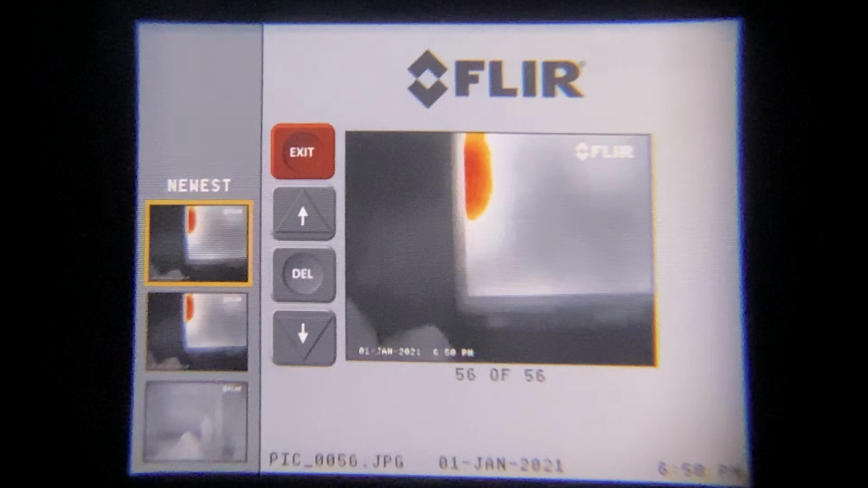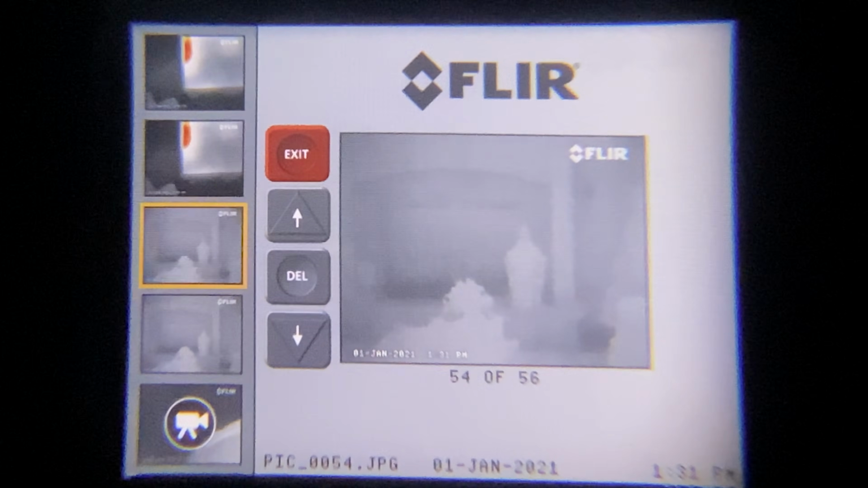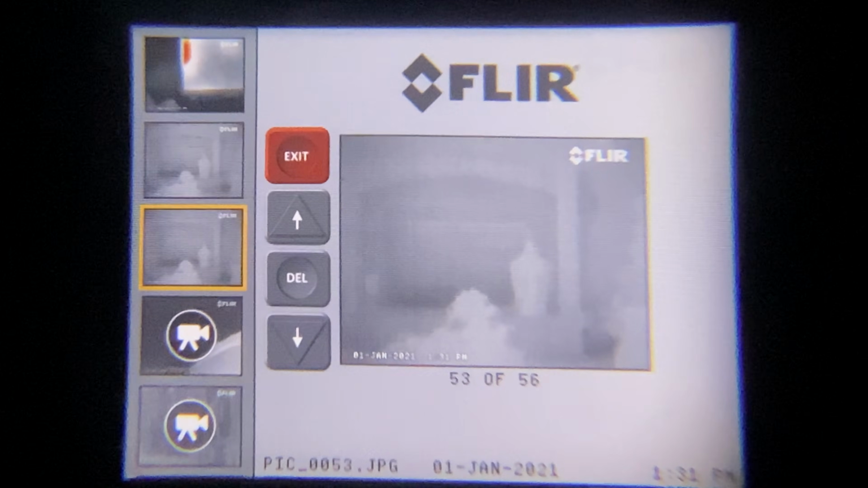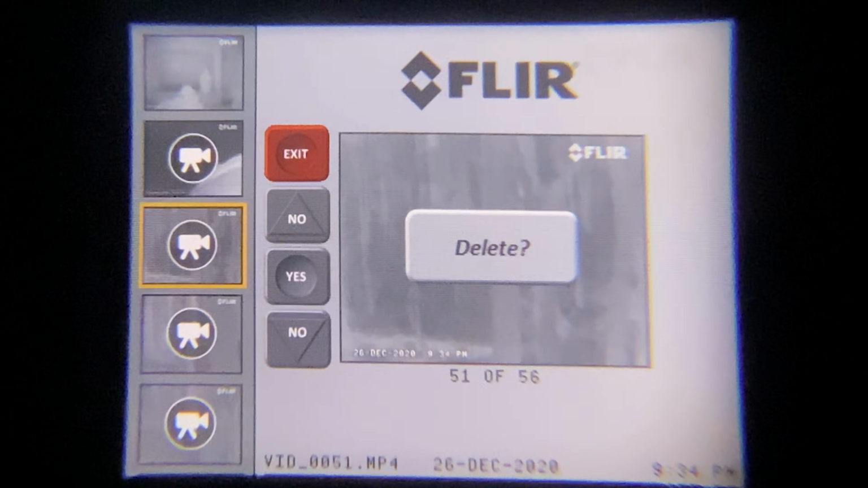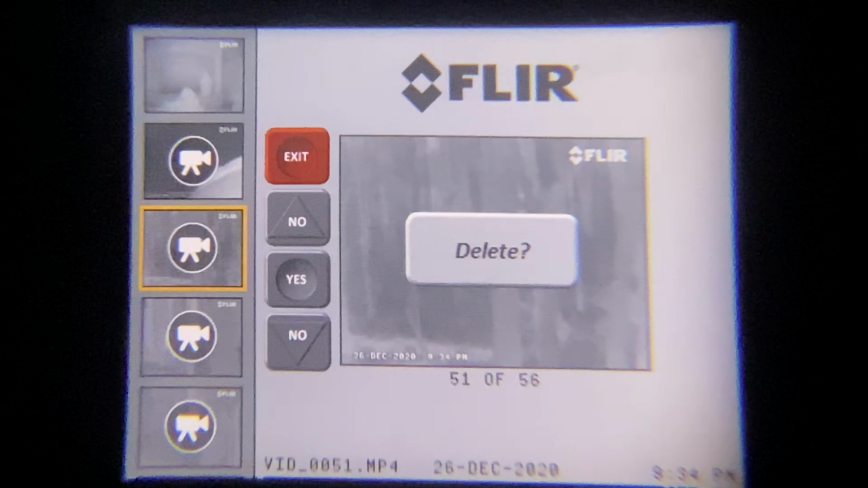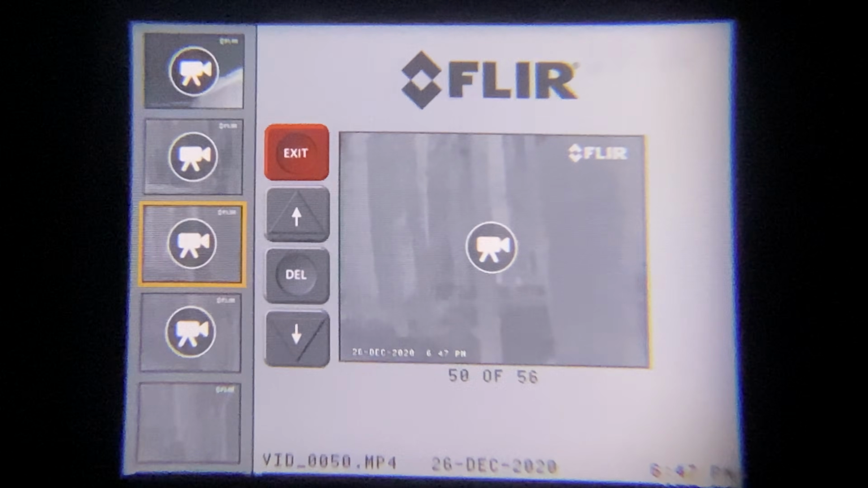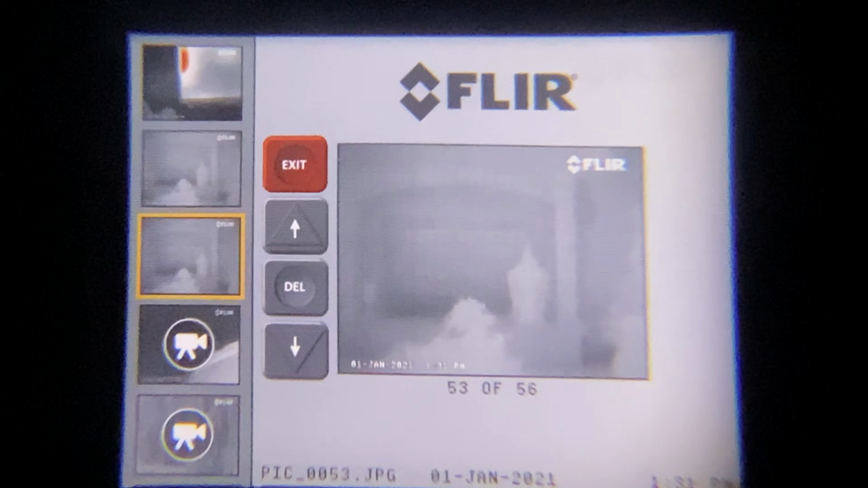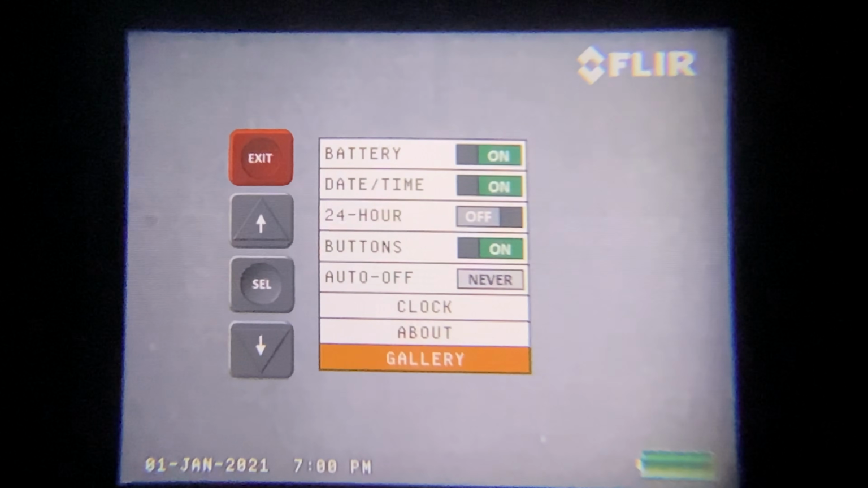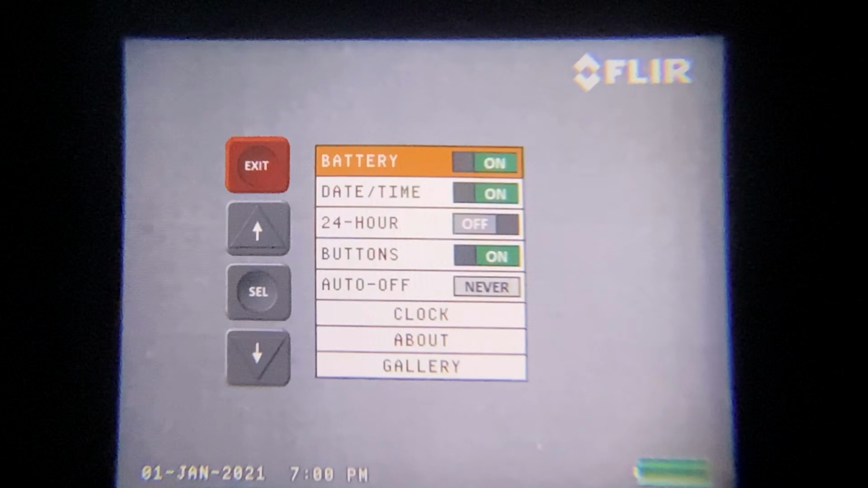One feature in here that I sort of scratch my head over is this gallery where you can scroll through the images and the videos that you have saved on the internal storage in the unit, but you can't actually play them back. You can select and delete the individual files, but you can't do much else in there. So it's of limited value to me. I don't really like it very much, but I guess maybe it has some uses if you wanted to delete a video. And that's pretty much it. I mean, there's really not a lot of options in this menu, but it serves every purpose that I need.